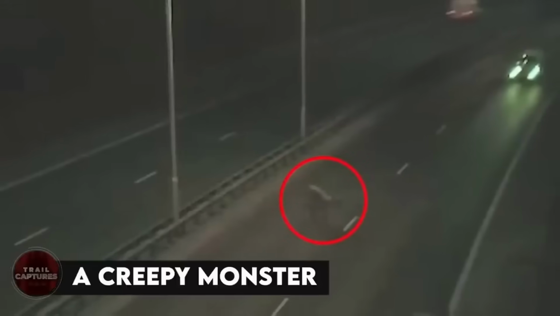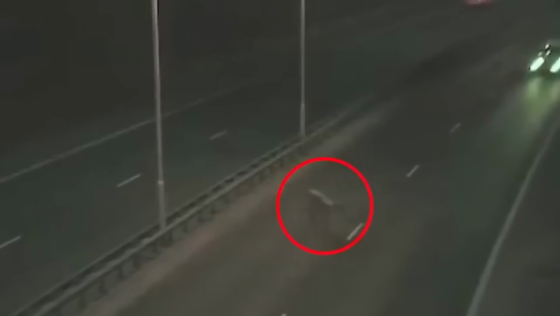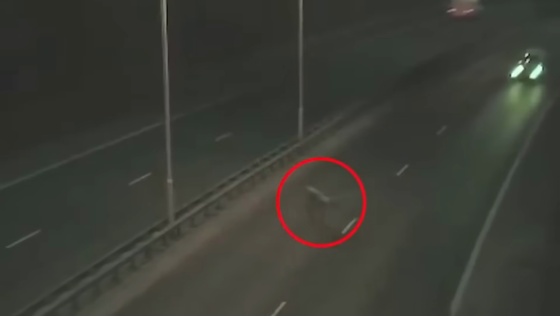A creepy monster. This video was filmed in the UK and shows an unusual creature hopping across the road. Locals had reported seeing a strange being for months before the footage was shared, but no one believed them until they witnessed it firsthand. The identity of the creature remains a mystery, but do let us know if you guys know anything about it.